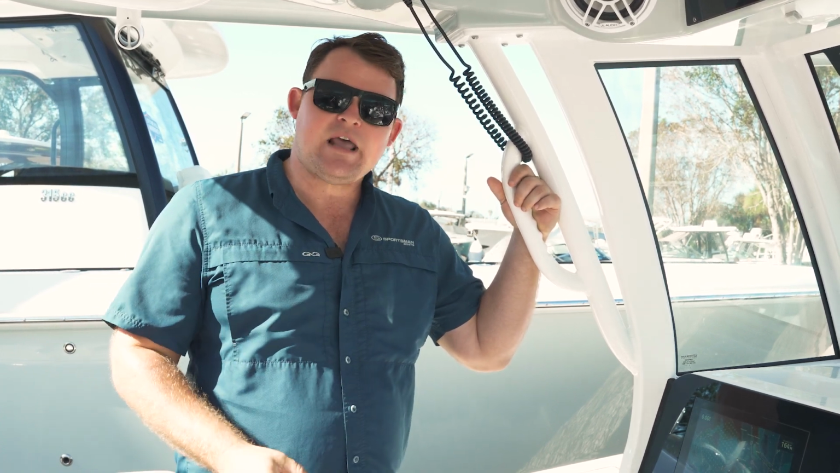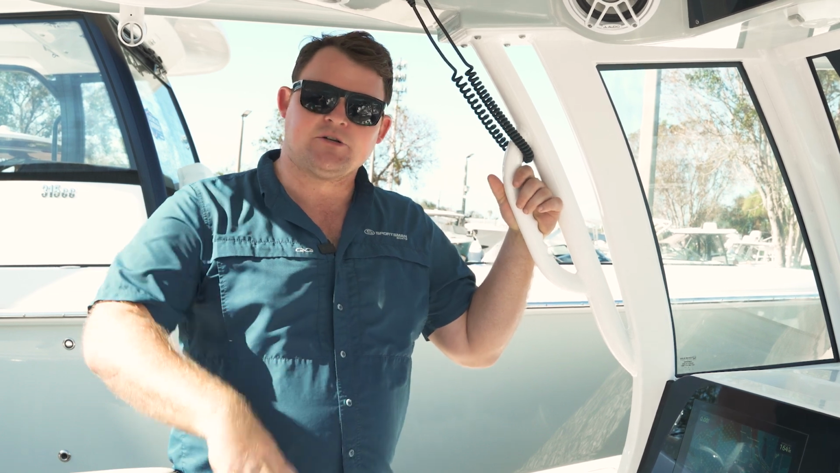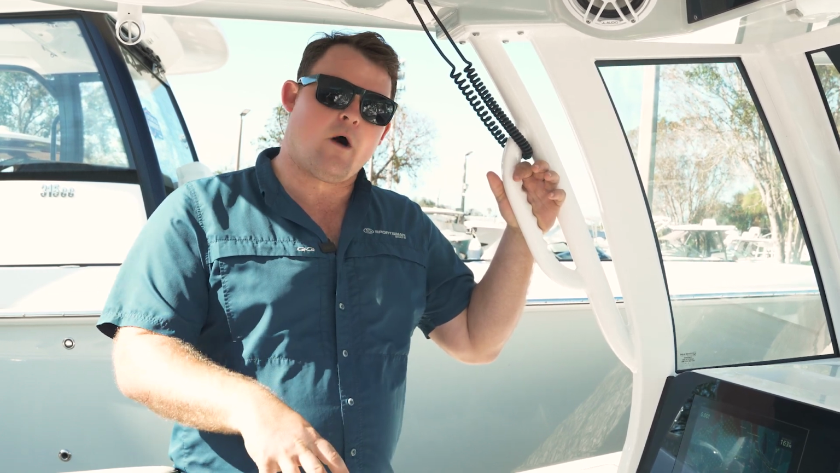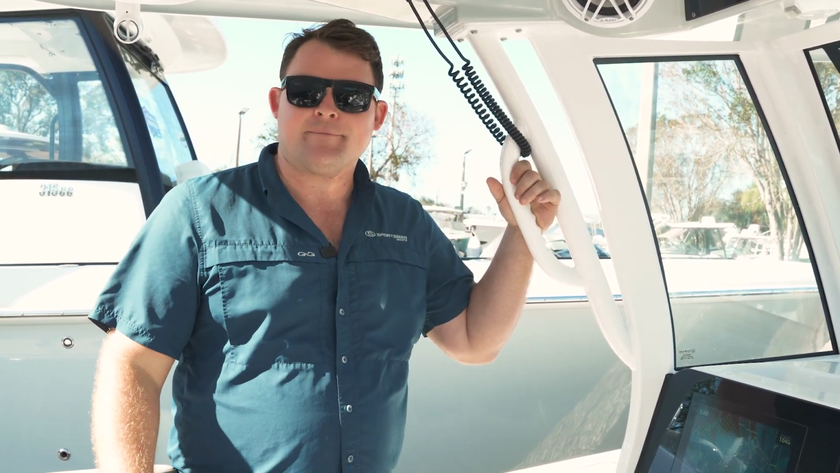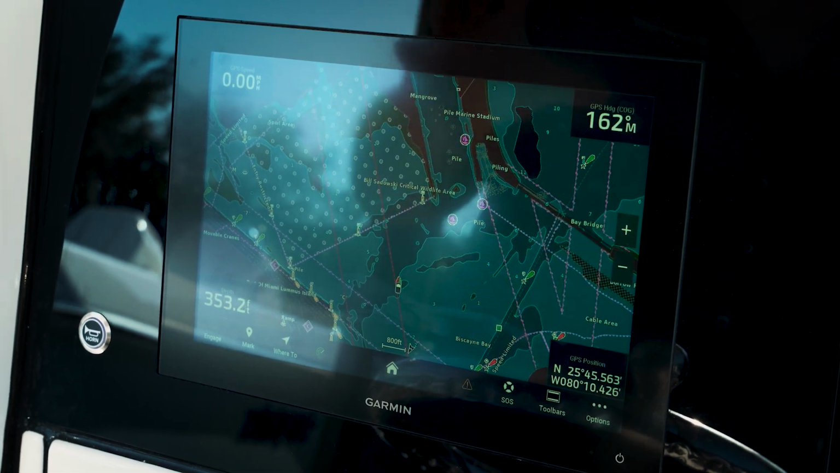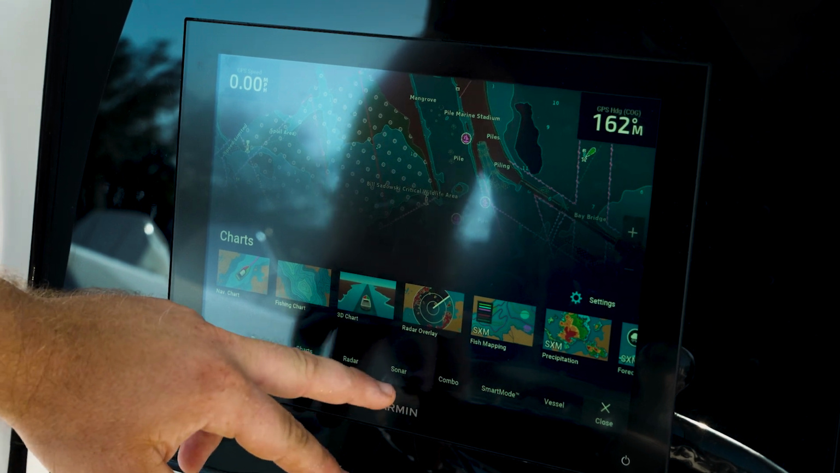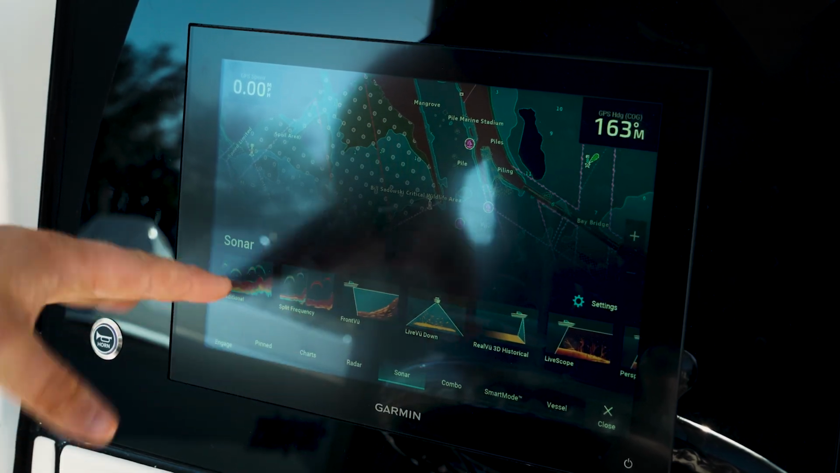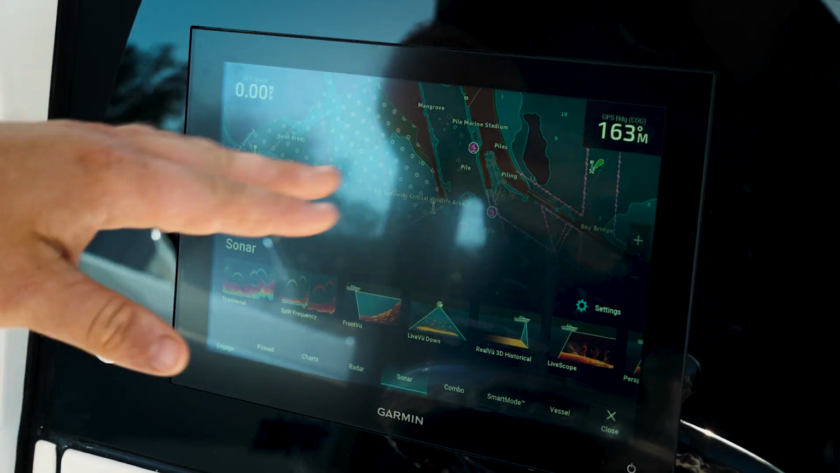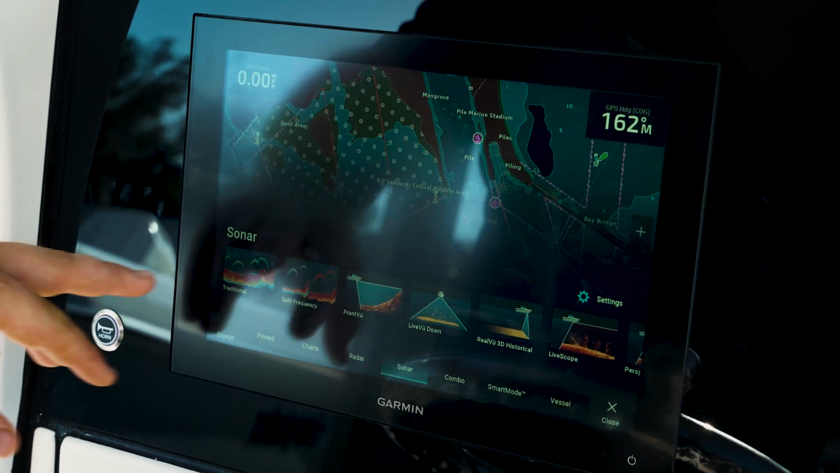Whether you're out fishing for the day or you just want to see what's underneath you, this is a great way to be able to get a clear scope of what is in the water and what you're casting for. So here we are on a Sportsman 261 Heritage with the Garmin 8612 XSV, and it's going to be mounted into a through-hole transducer. Now, depending on what you have for a transducer, some of your screens might be a little bit different than what we have here today.